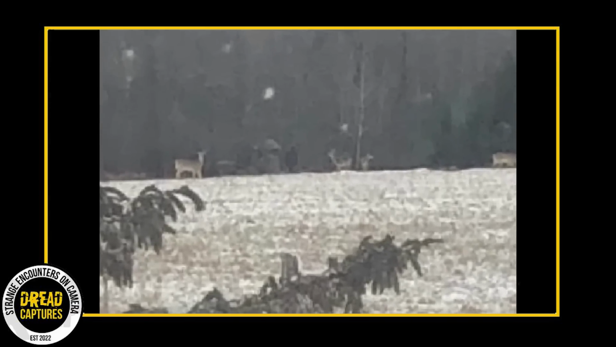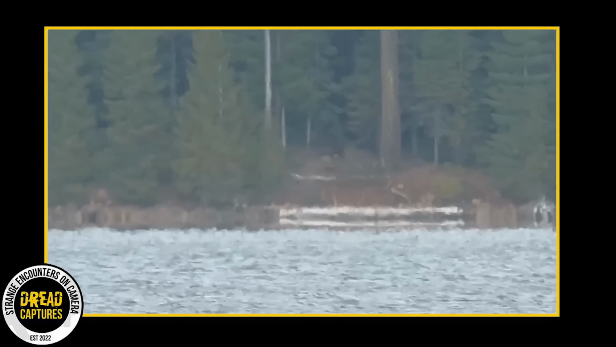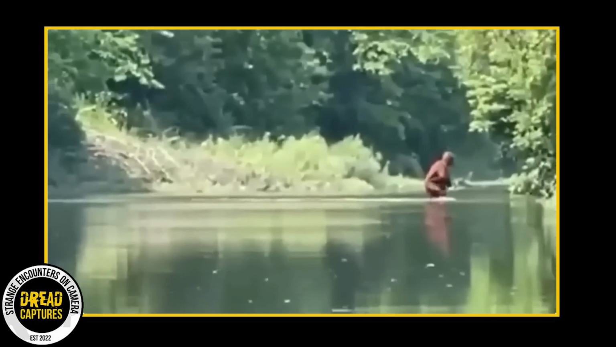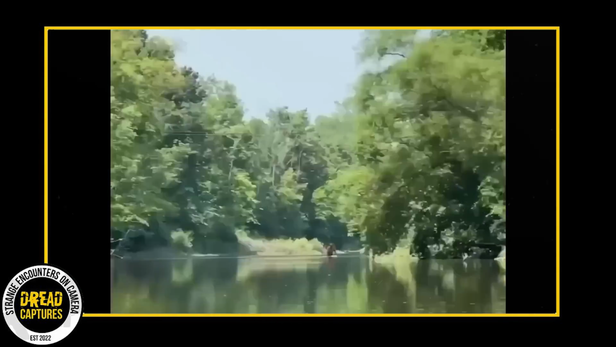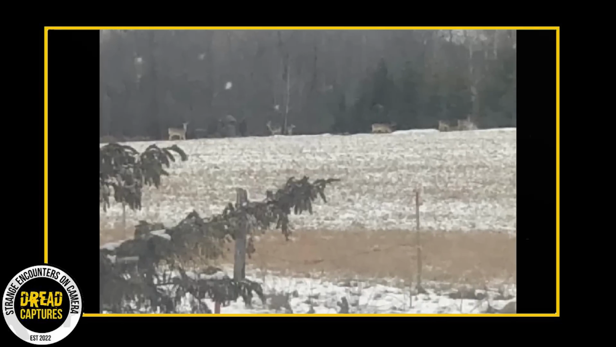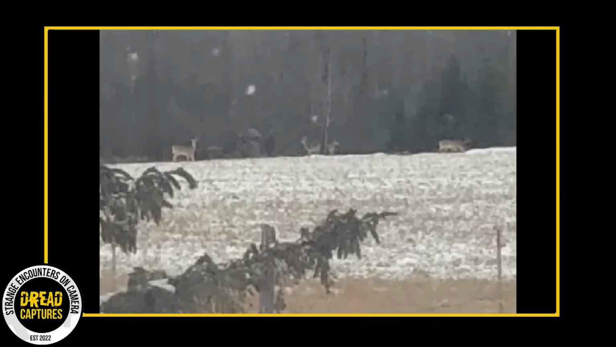What do you guys think of this picture? Like I said, Minnesota is known for an abundance of Bigfoot sighting reports, including a few videos and pictures. And Bigfoot is infamous for monitoring game animals like deer and elk. So this isn't the first evidence of Bigfoot seen spying on these game animals. Very similar to what he's doing in this picture.